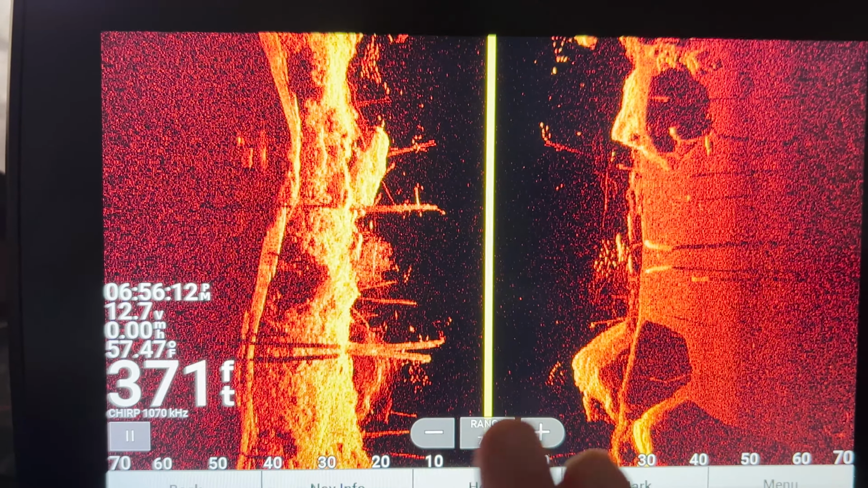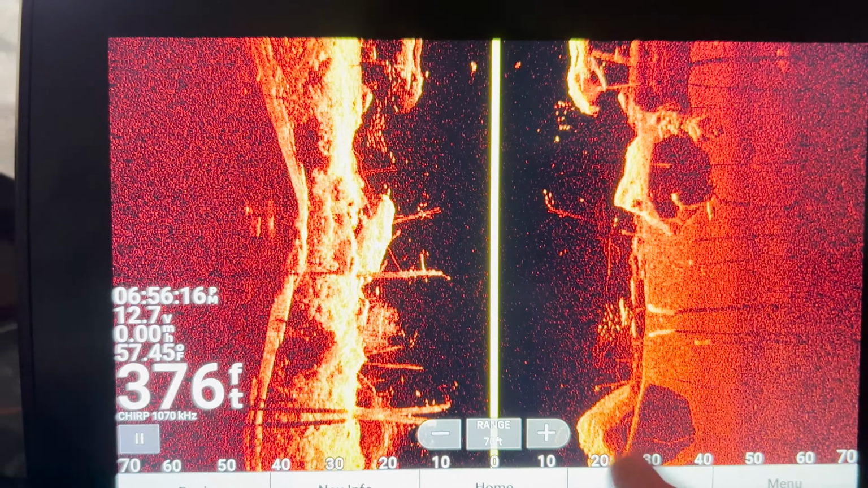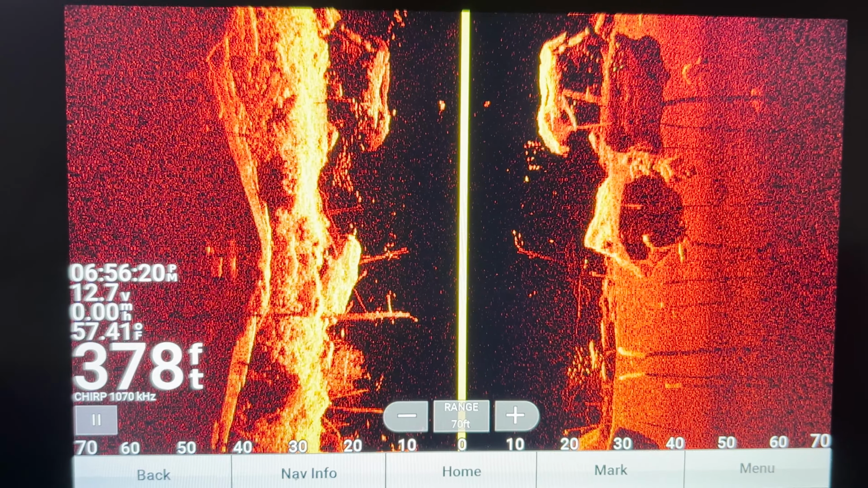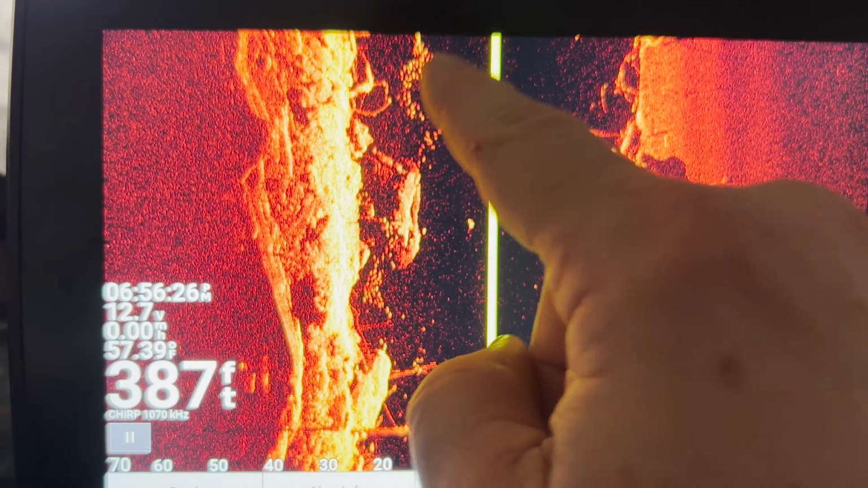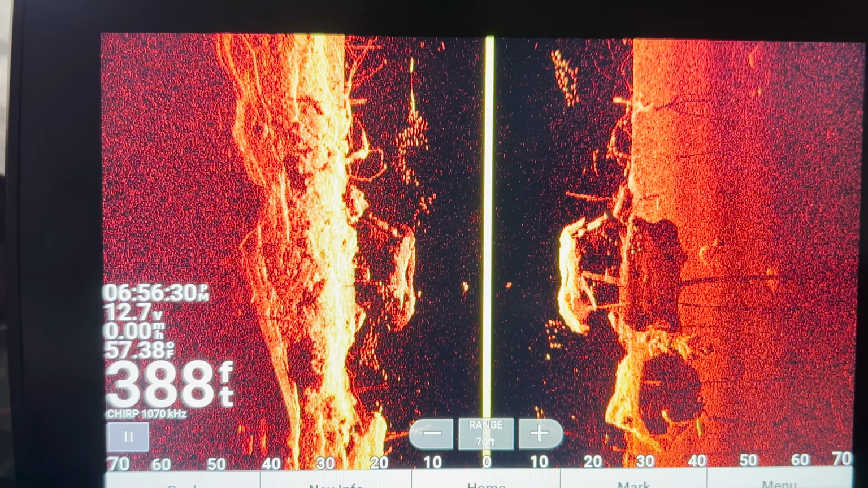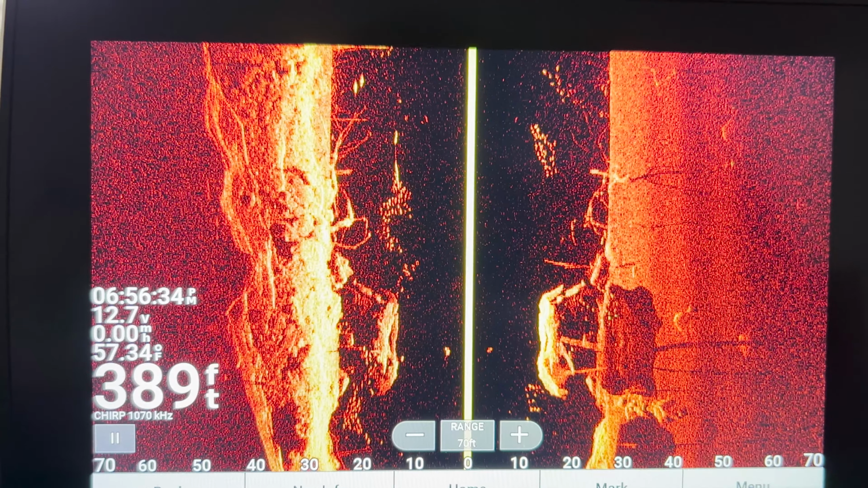And so you can set the side view, obviously your range right here, and then start looking for structure along those areas that we've identified on the map itself. So I would typically go from the map to then go down to side view and start marking some of these waypoints, like these fish right here or this rock right here, and then identifying those areas that I'd like to fish. You mark them, and then it goes onto the map itself.